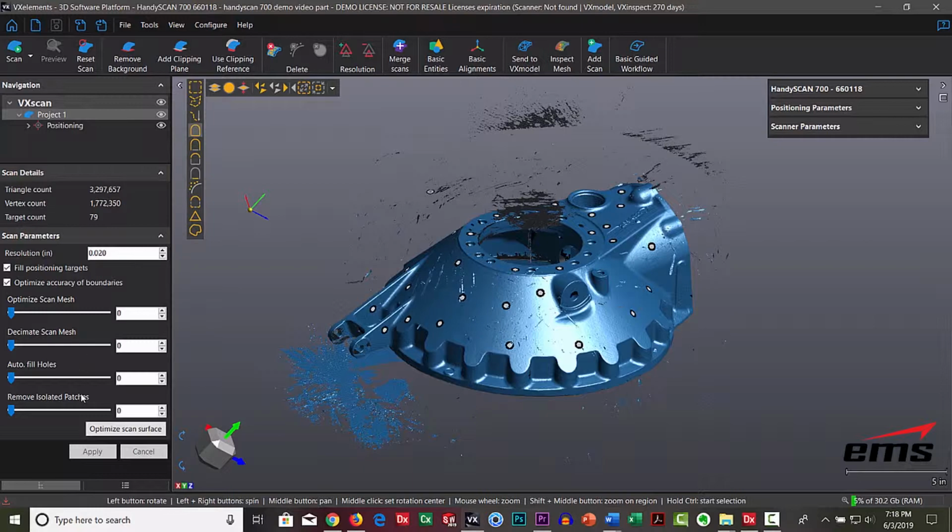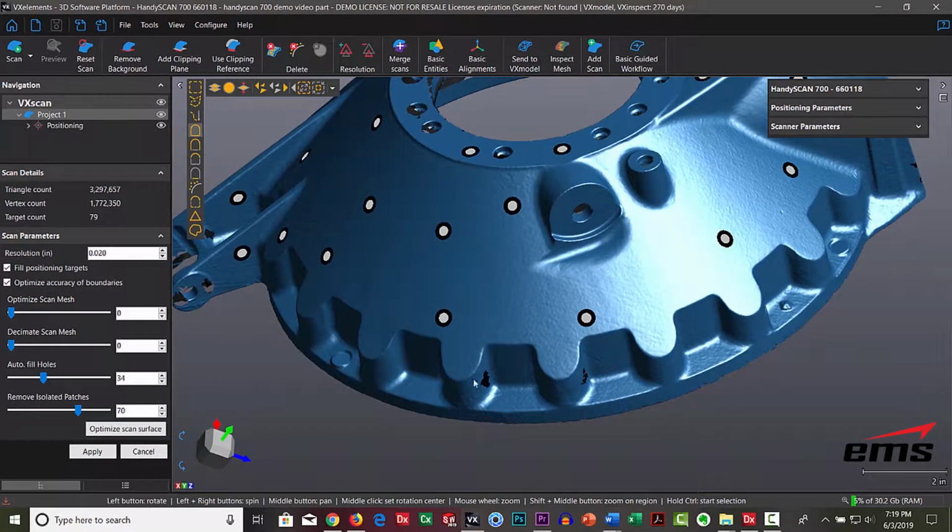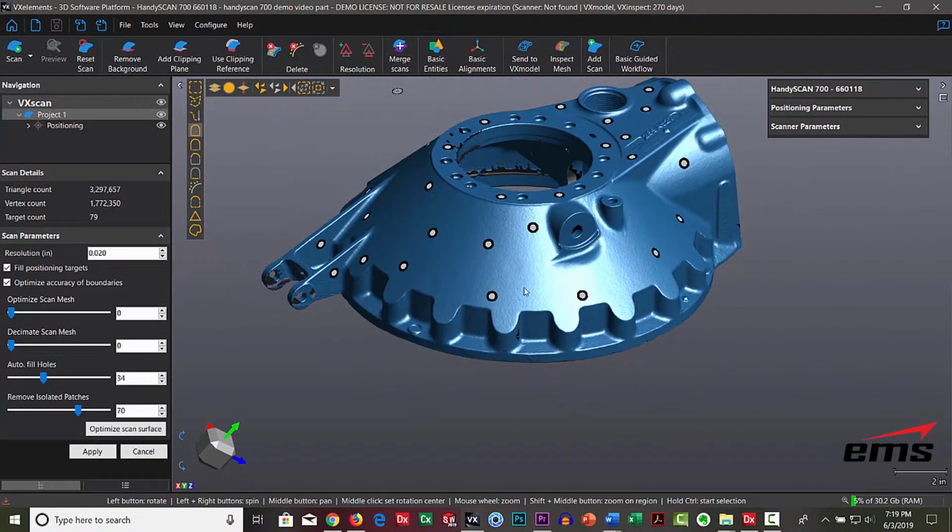So the VX Elements software has this panel over here on the left that allows you to do quite a few things and fairly automatic. So for example, remove isolated patches. As I slide that up, you'll see that data will all disappear. So because it's not connected to the part, it's easy for it to figure out what to get rid of. We'll want to autofill the holes a little bit. That's just any small areas we missed. For example, it'll try to use curvature-based hole filling. The more we slide that, the more aggressive or larger holes it'll try to fill in.